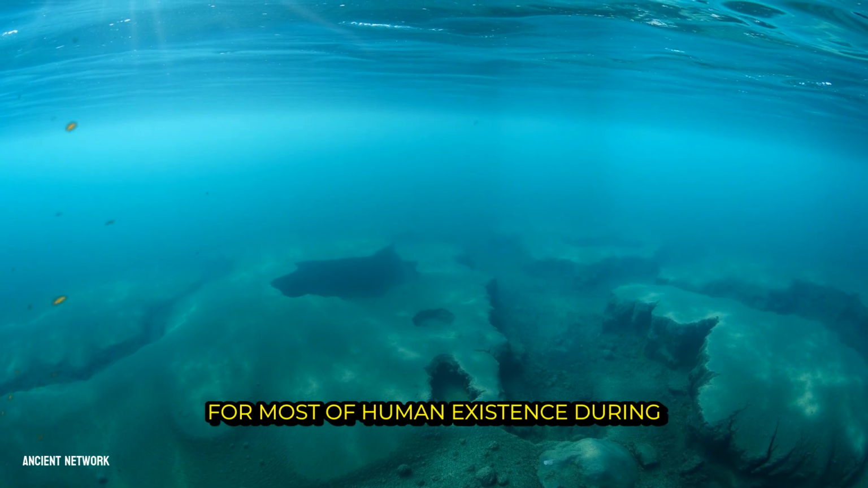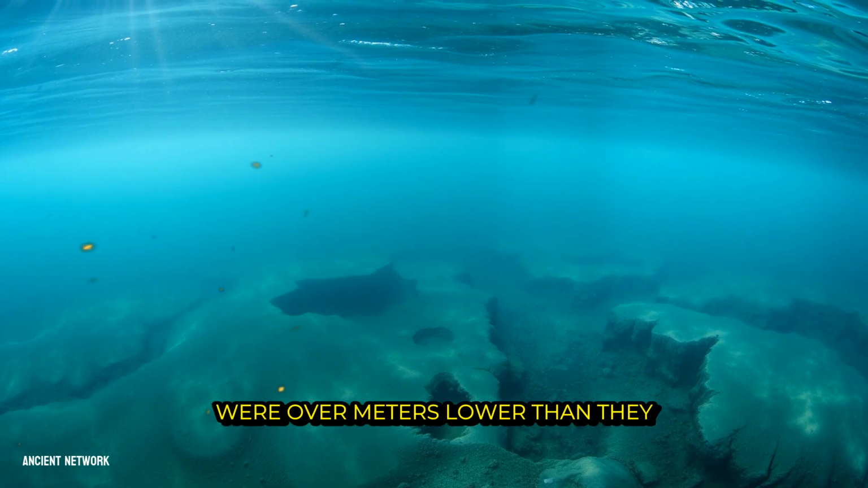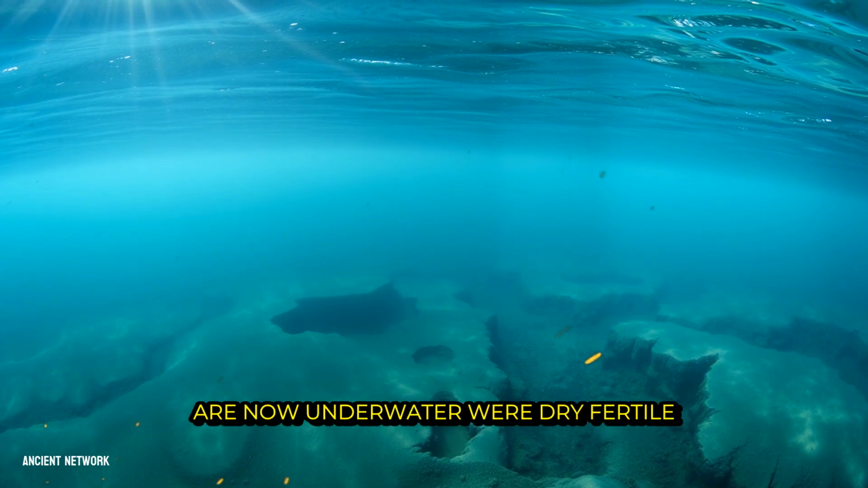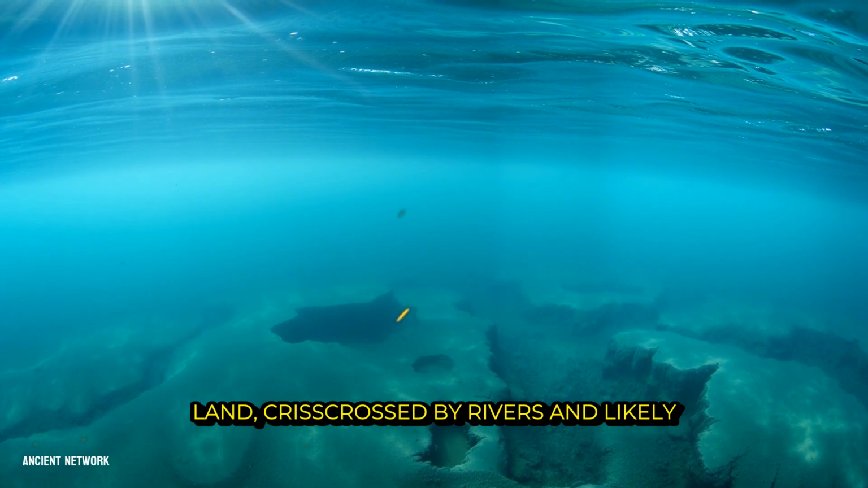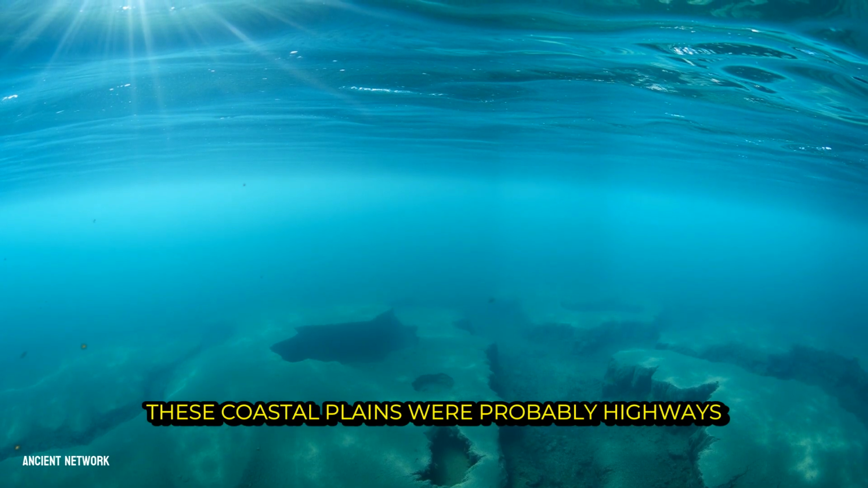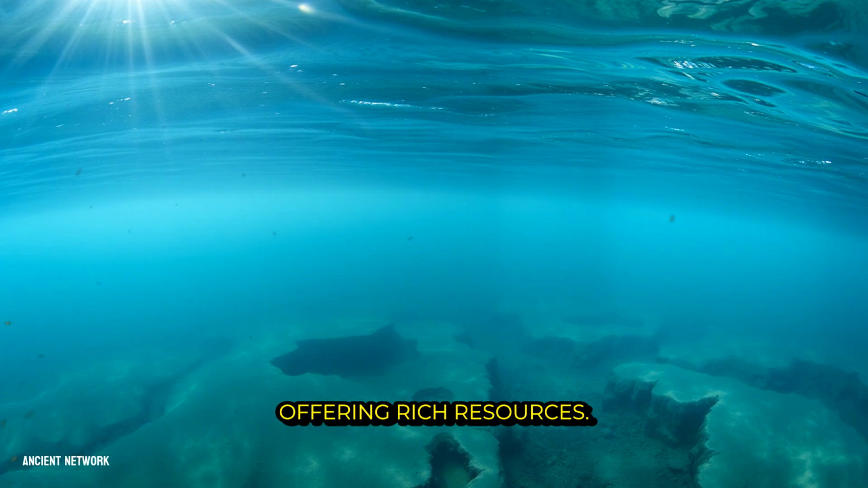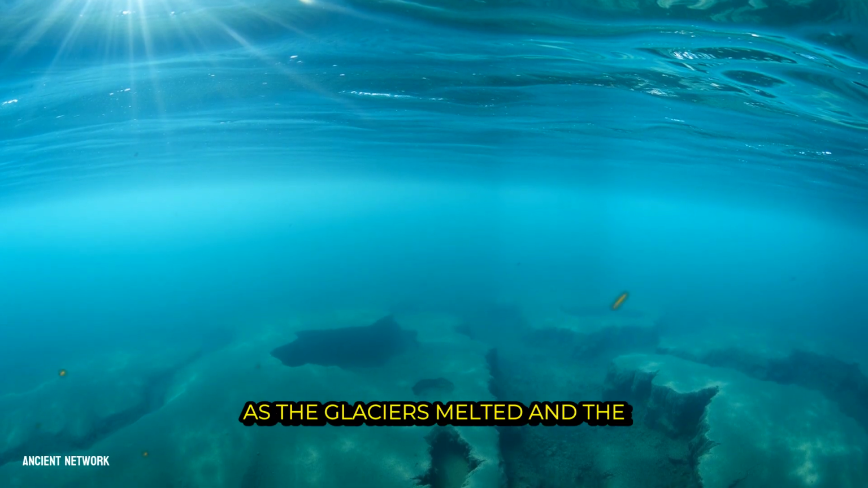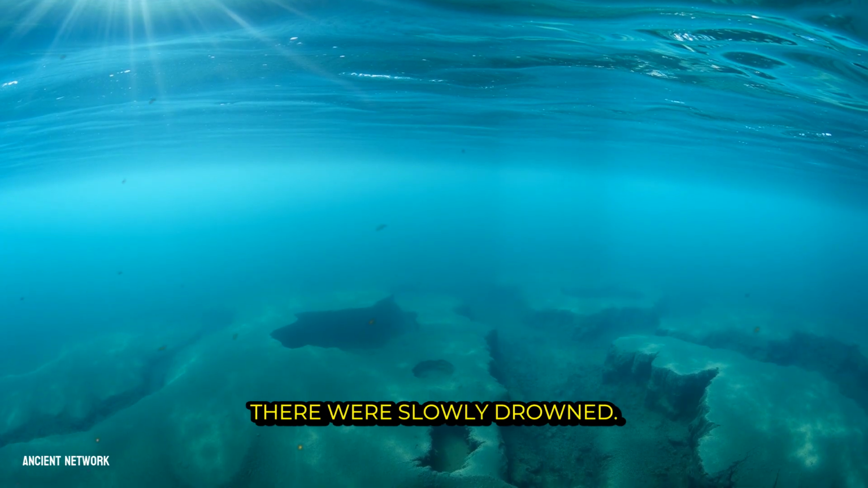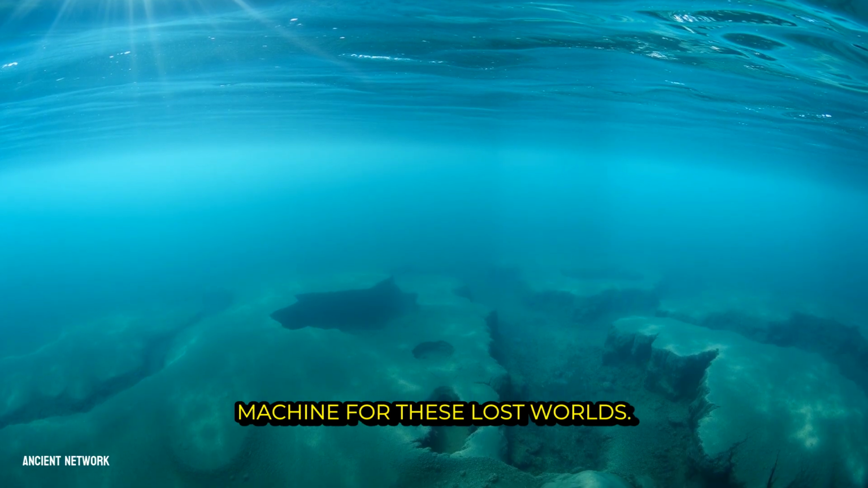This capability is revolutionizing our understanding of human prehistory. For most of human existence during the ice ages, global sea levels were over 100 meters lower than they are today. Vast stretches of continental shelf that are now underwater were dry, fertile land, crisscrossed by rivers and likely teeming with life. These coastal plains were probably highways for ancient human migration and settlement, offering rich resources. As the glaciers melted and the seas rose, these landscapes and any evidence of the people who lived there were slowly drowned. Bathymetric LiDAR acts as a time machine for these lost worlds.